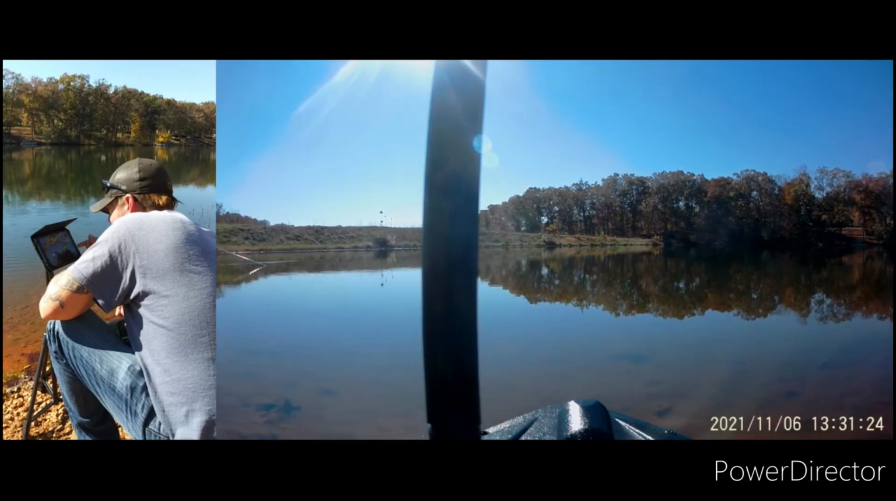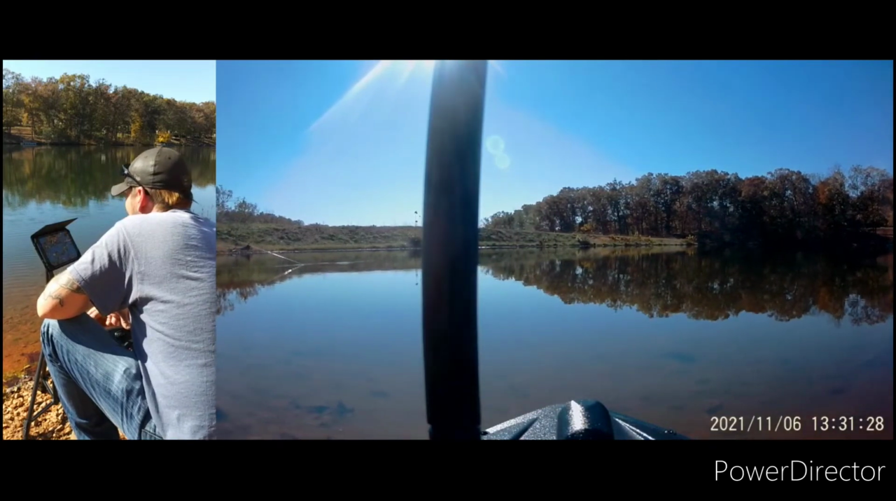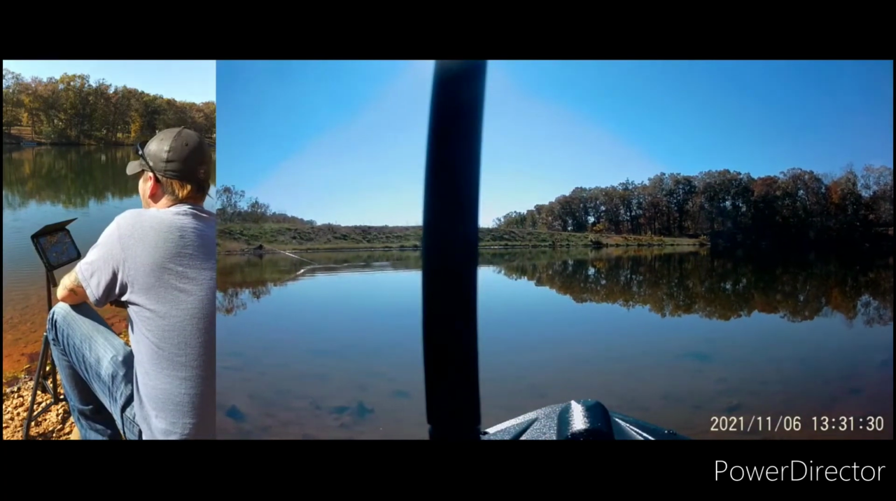You need to mount one of those spear guns in the front of it, and then you can shoot them. Yeah, right.